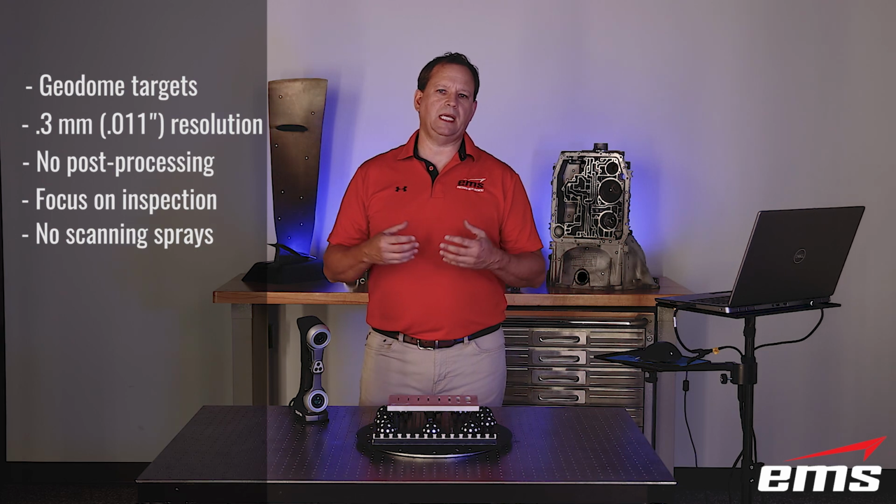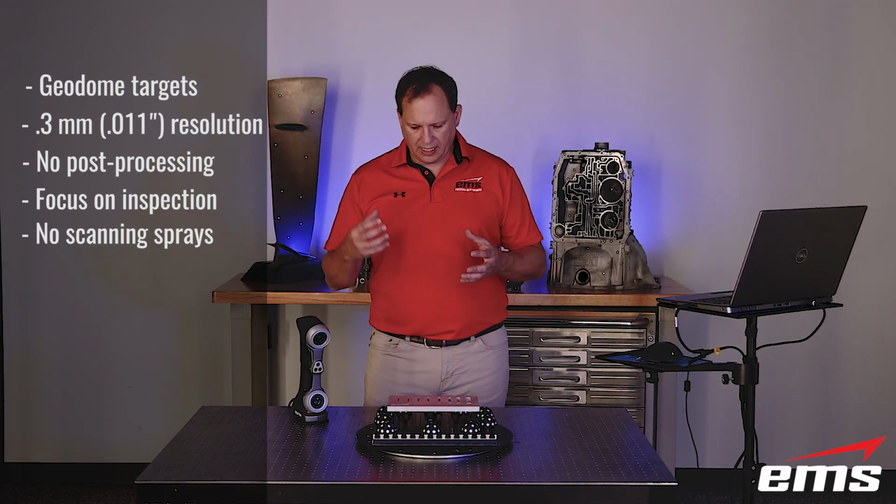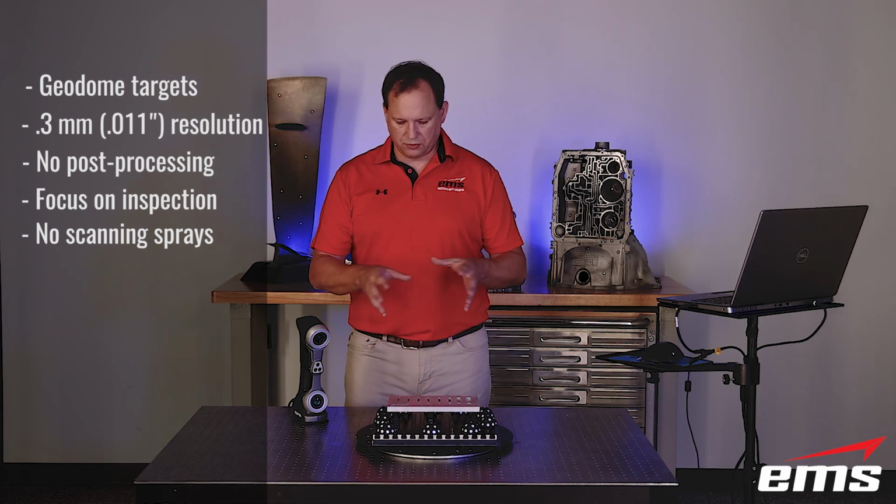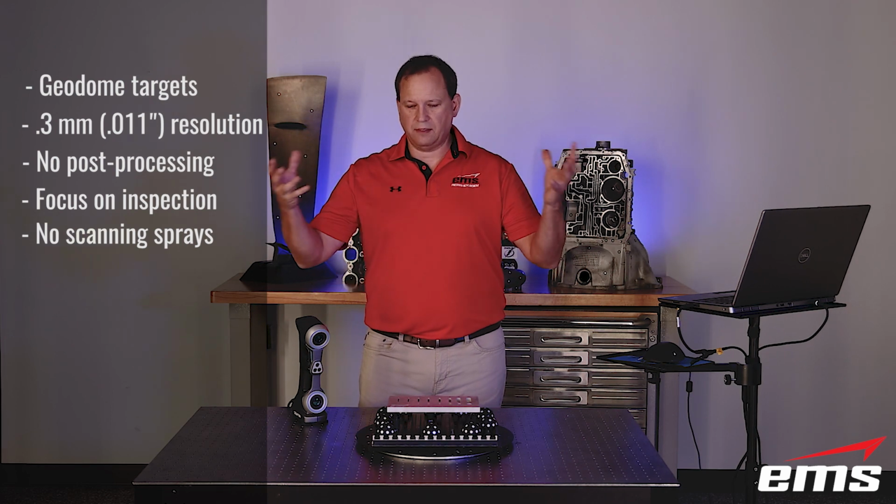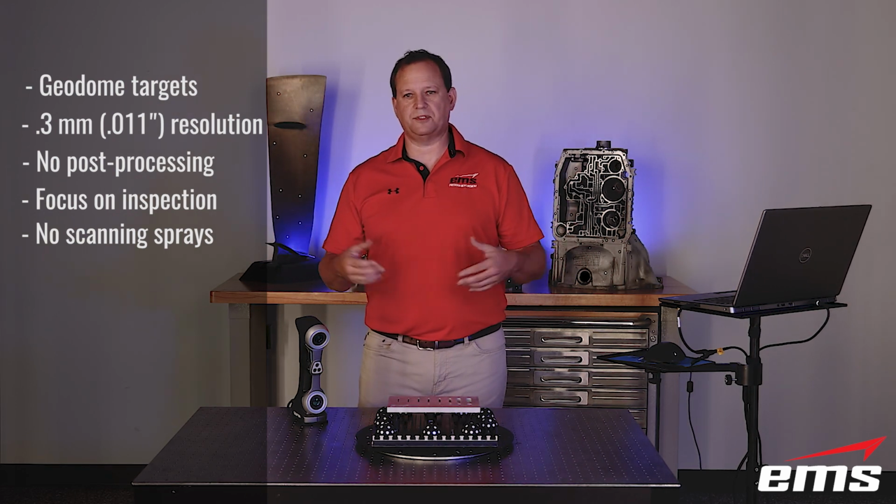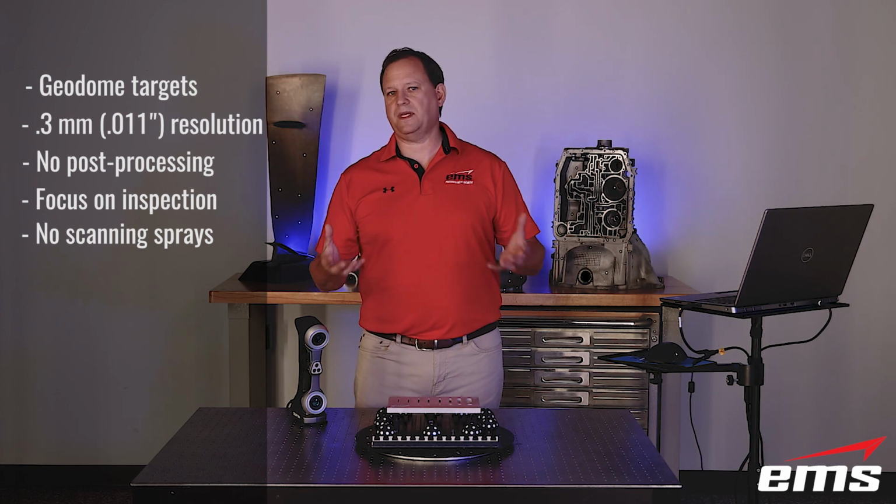And the reason being is because in the real world, if you're inspecting a lot of parts, you're not going to be spraying any kind of spray on parts like this. First of all, it's messy. You get fallout from it, so then you're taking it outside. It takes more time. It adds thickness.